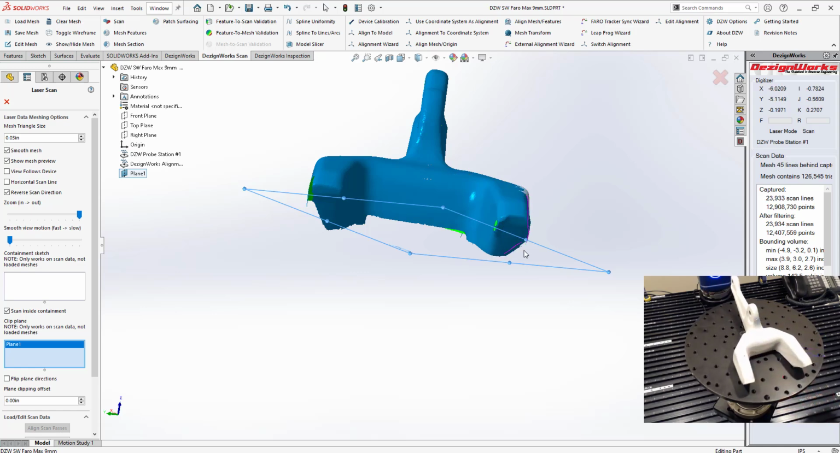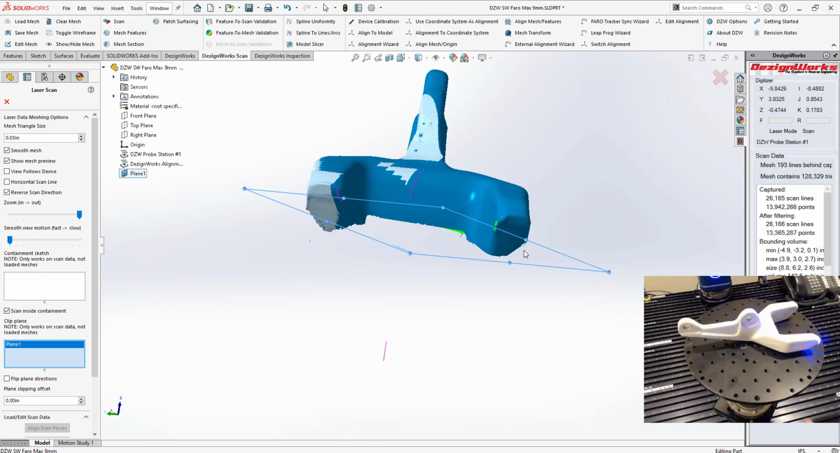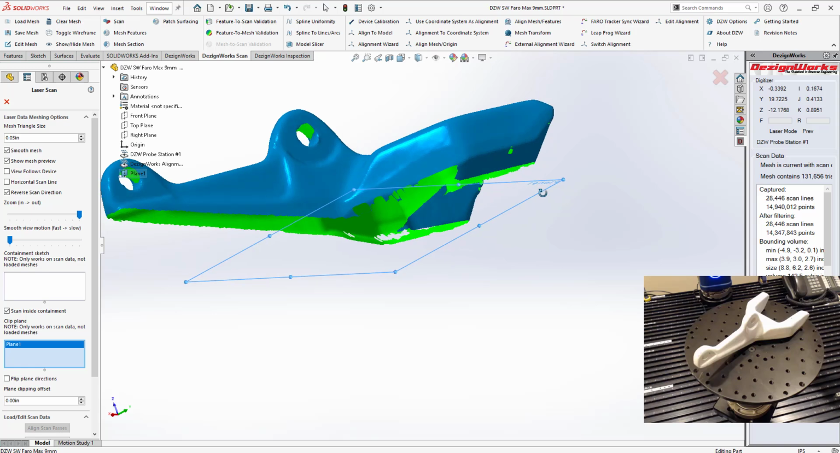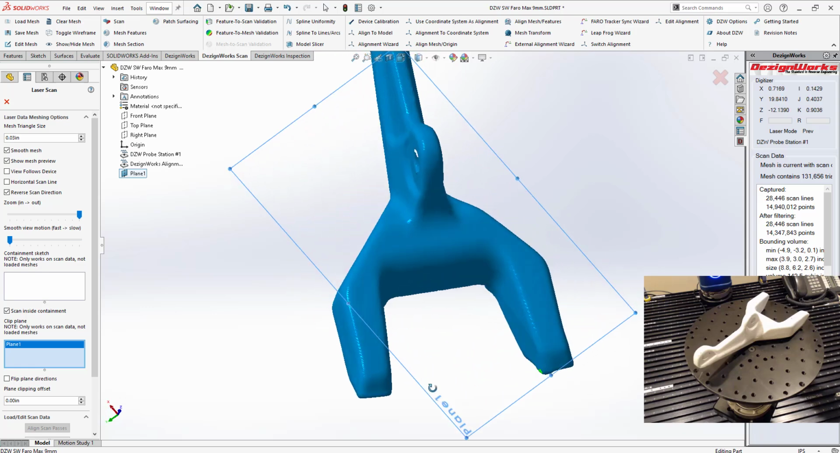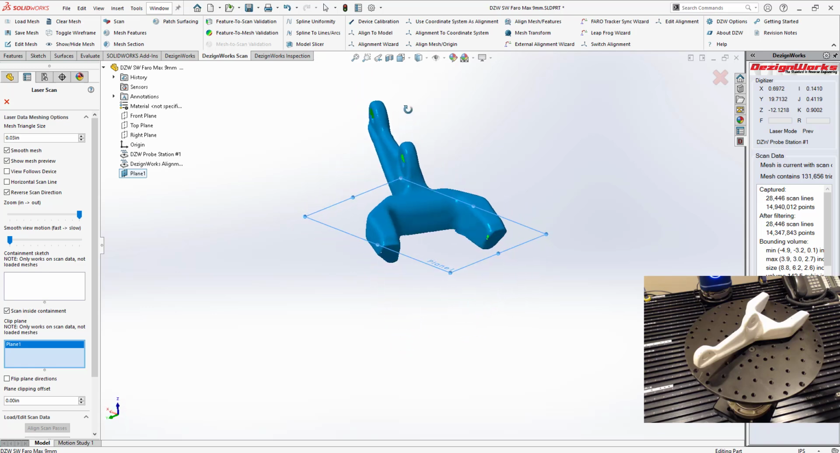We understand that you may not do this every day. So that's why we made this so easy to use. So we're just about done. Let's take a quick look. Look how nice and smooth that mesh is. It's awesome. The scanner does a great job.